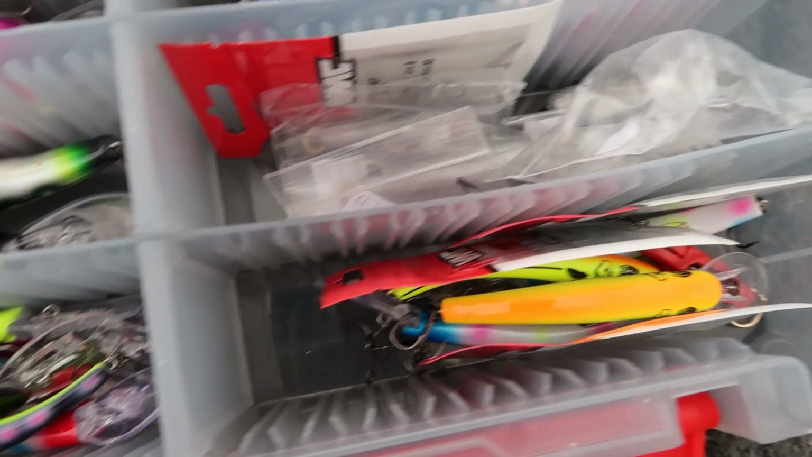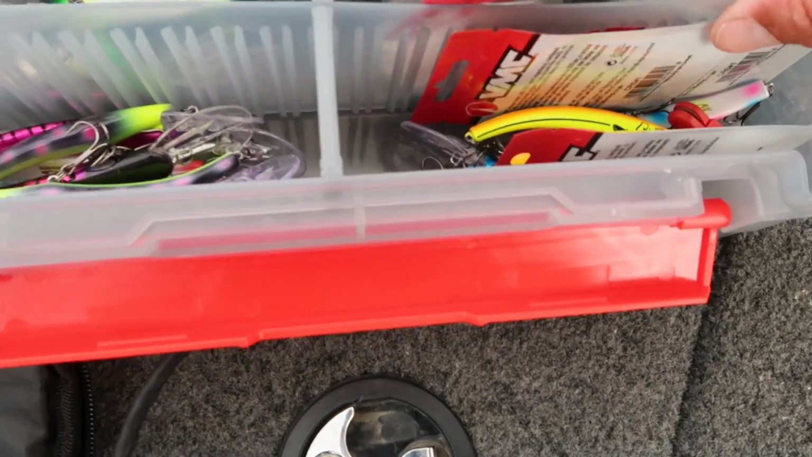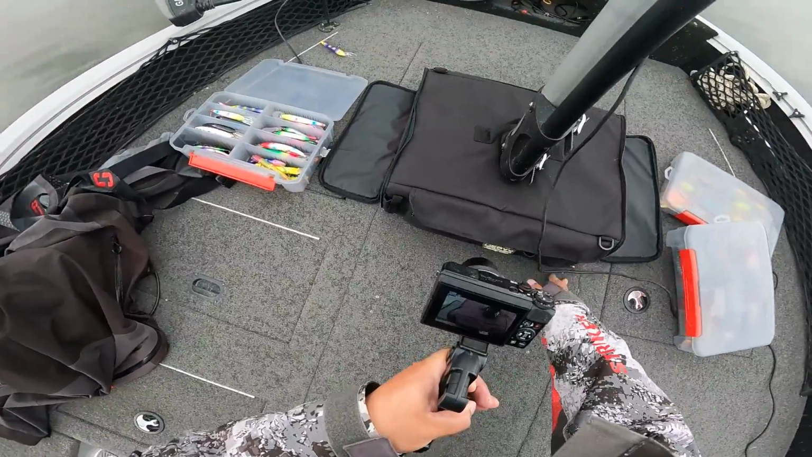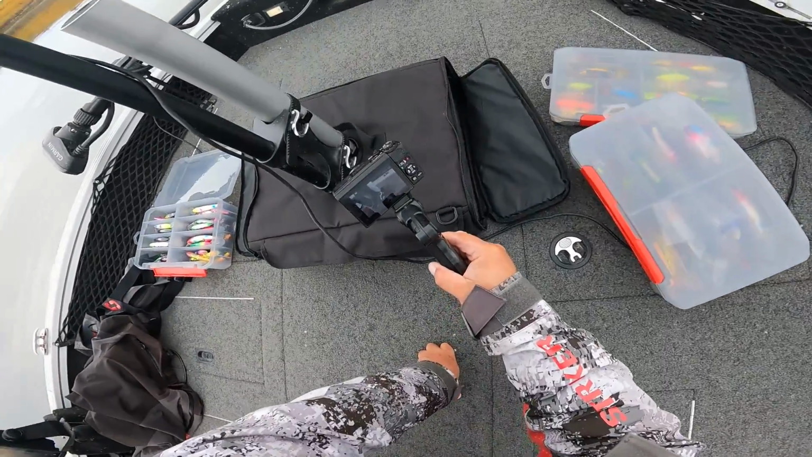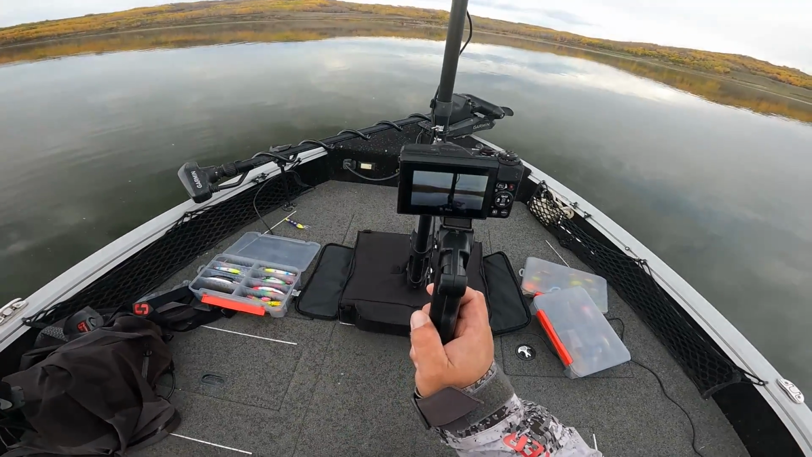And I've got some clip weights in here. For my cranking stuff, I always use number 1 VMC snaps. Have those accessible, and always have that stuff ready to go. Like I said, little heavy hauler bag. It's nice because I can take this off, take it in the house, organize it, whatever. It doesn't have to stay in the boat. It goes right on a seat pedestal there.